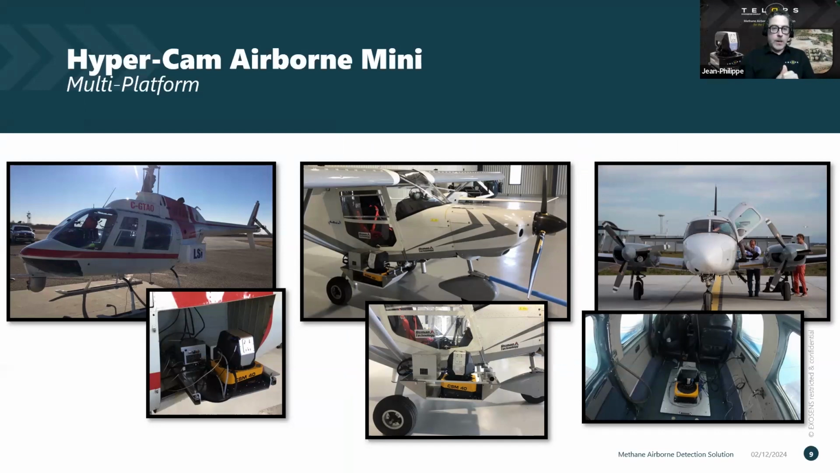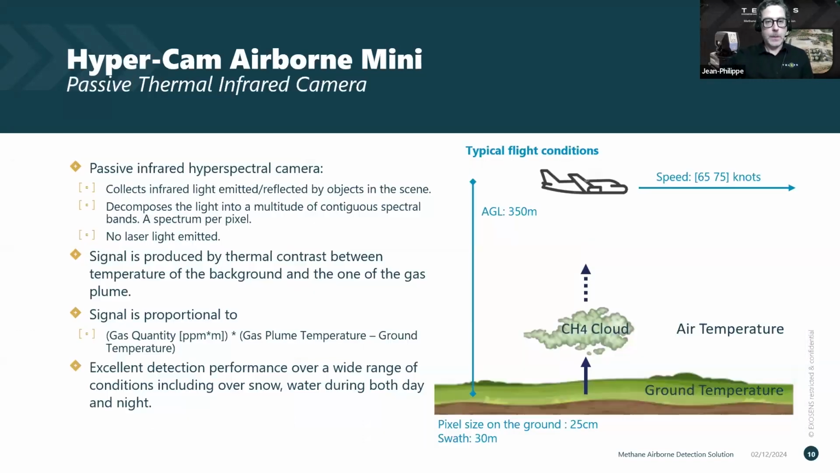It fits right in the cargo bay, looking downwards, of course. In Europe, we've used it on the side of the aircraft for some really small manned aircraft, or larger twin engines aircraft. We can put the sensor in the belly of the aircraft. So very flexible multi-platform system.